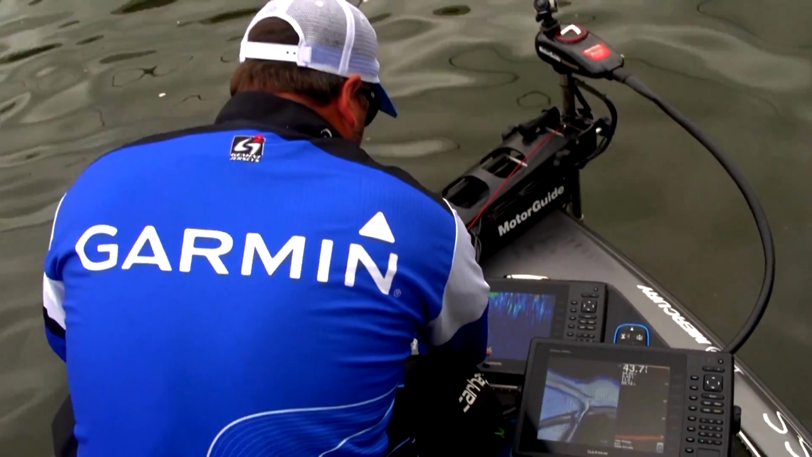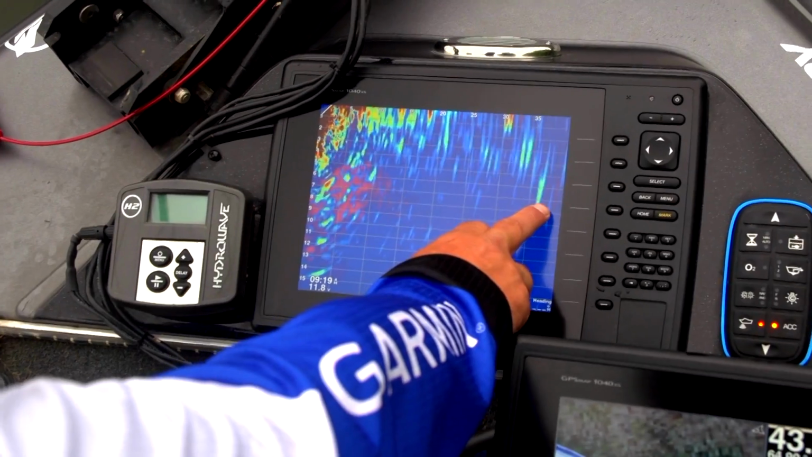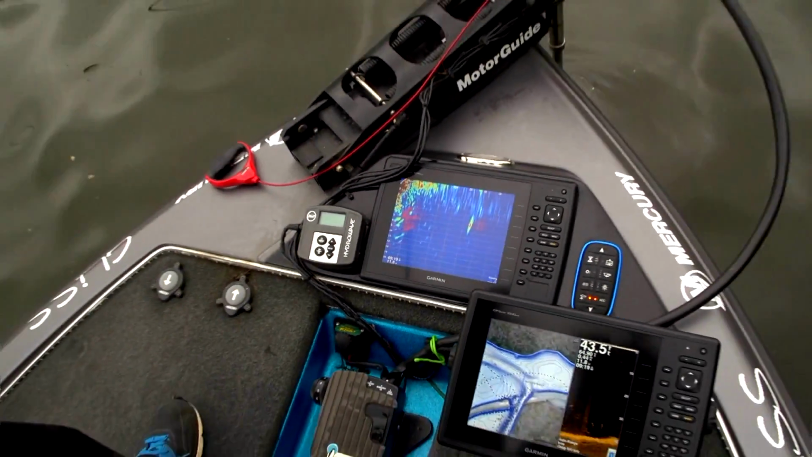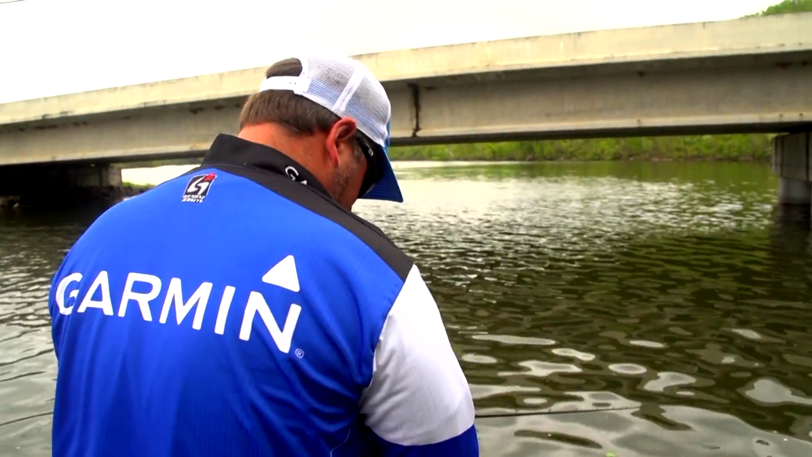And now here's the thing to pay attention to. The depth, where the fish are traveling. See this fish right here? That sucker's moving. He's chasing bait. So we need to be getting down about 7 feet. And that's straight in front of us.